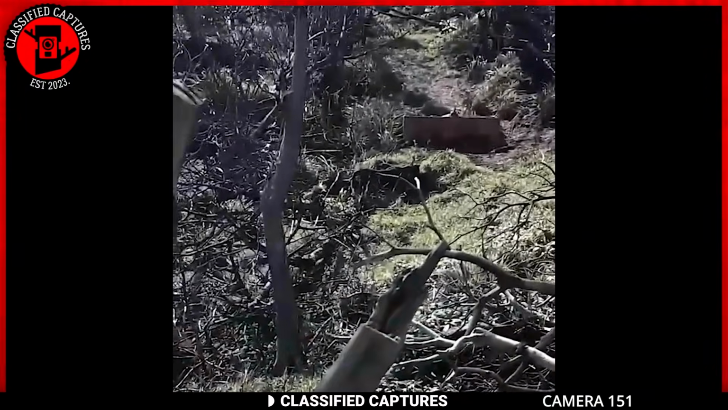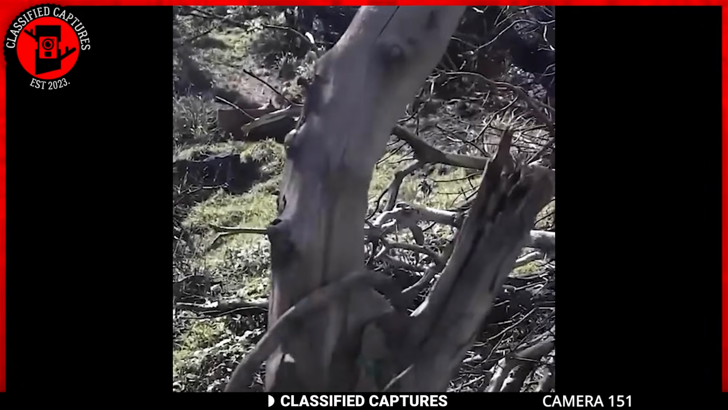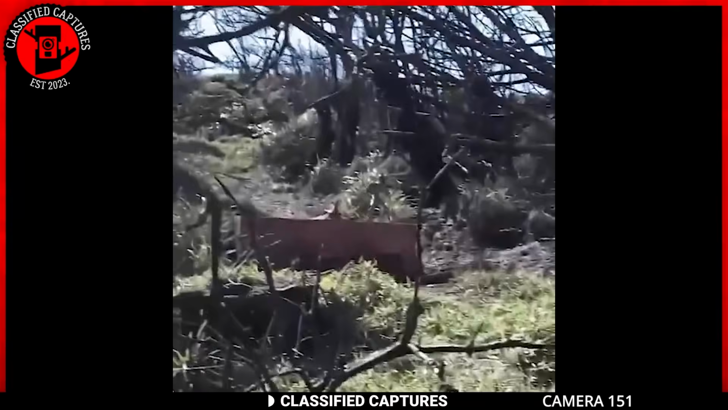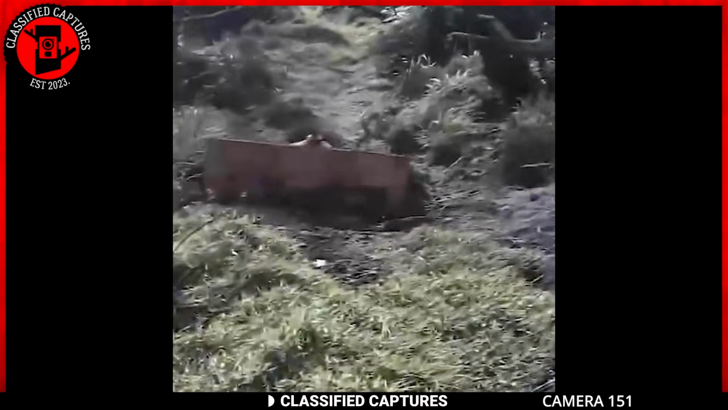A man wandering through the woods encountered something that left him both startled and intrigued. Ahead of him, a small creature was crawling uphill. At first, it walked on two legs with a humanoid gait, but soon dropped to all fours and quickly vanished from sight.